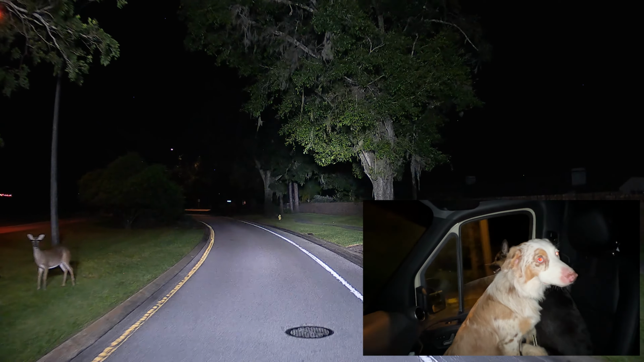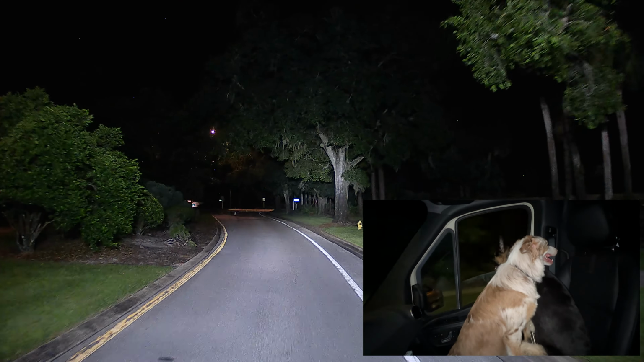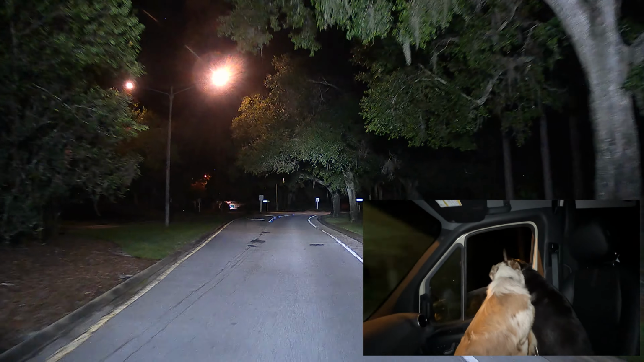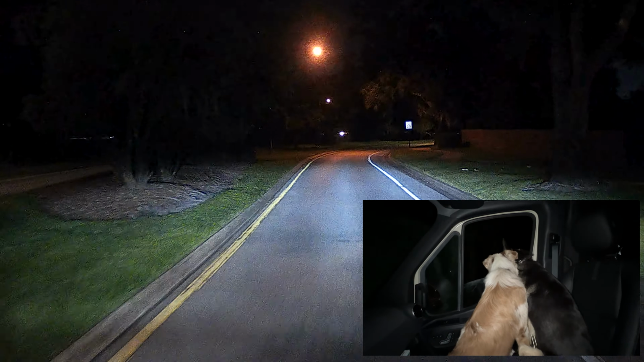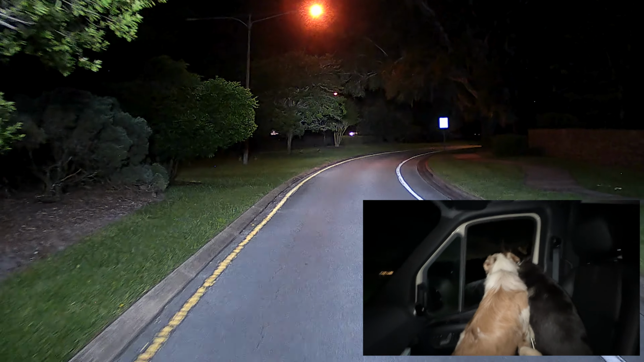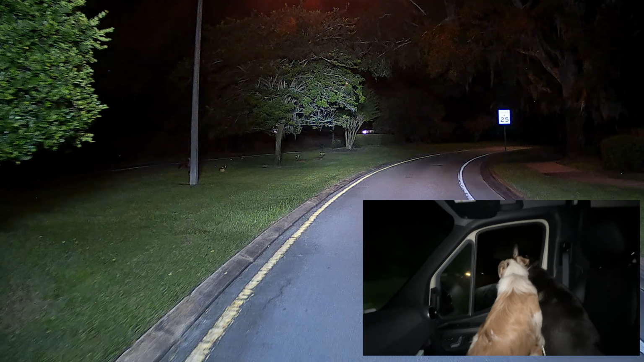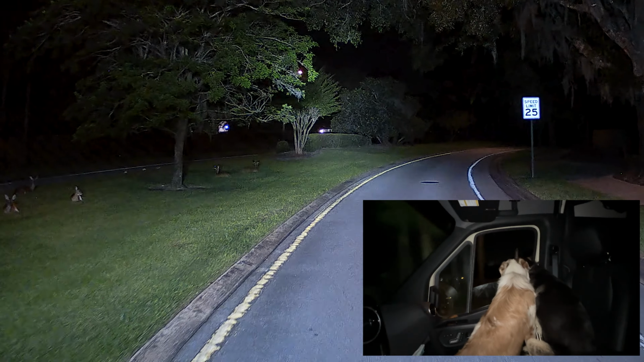If you haven't guessed, I took out all the boring bits. Otherwise, you'd see us just driving around looking at nothing but people flashing their lights at me because I have my top lights on. Now I turned around and now you can see what the other side of deer look like.